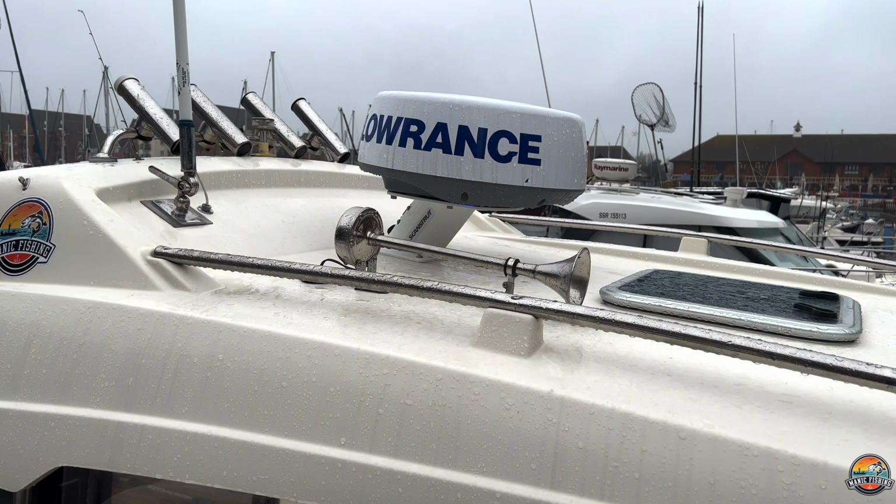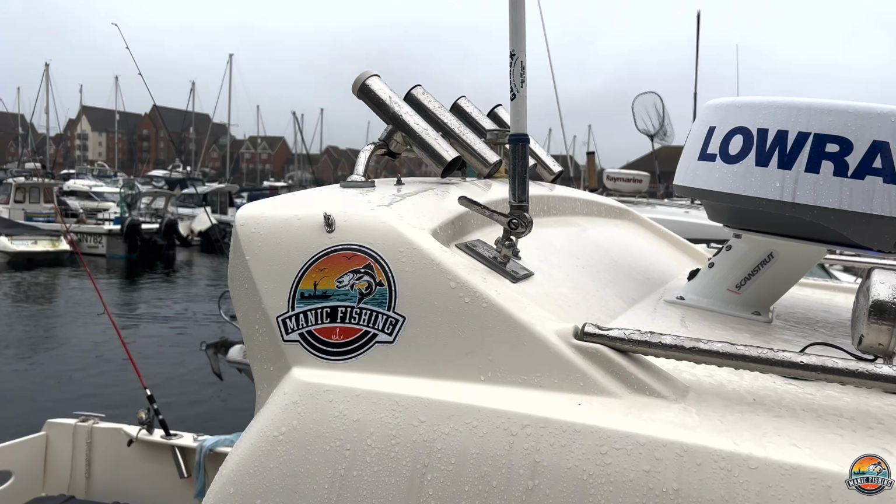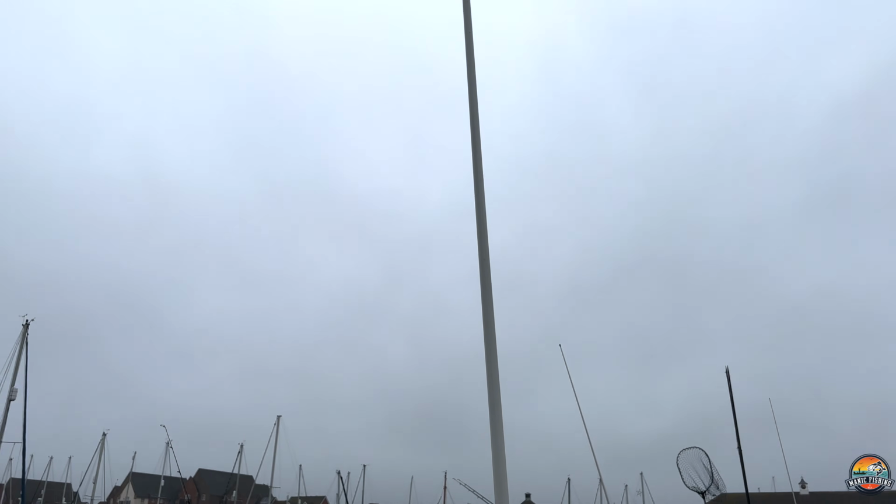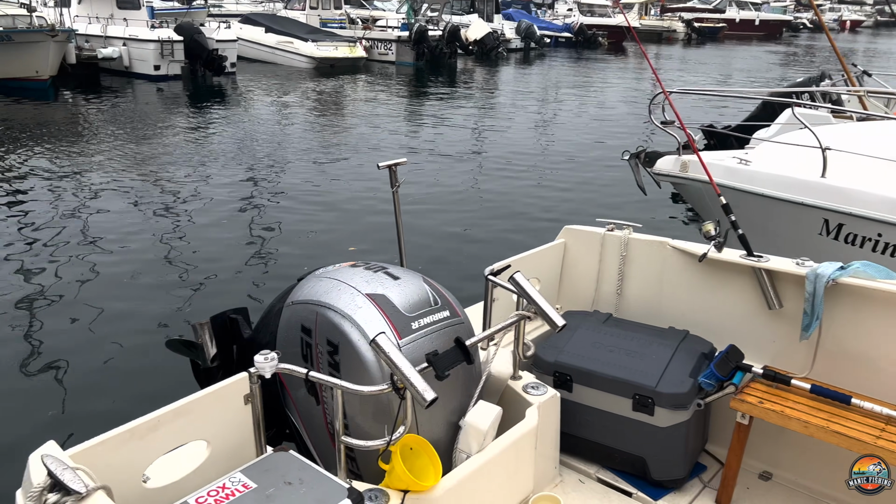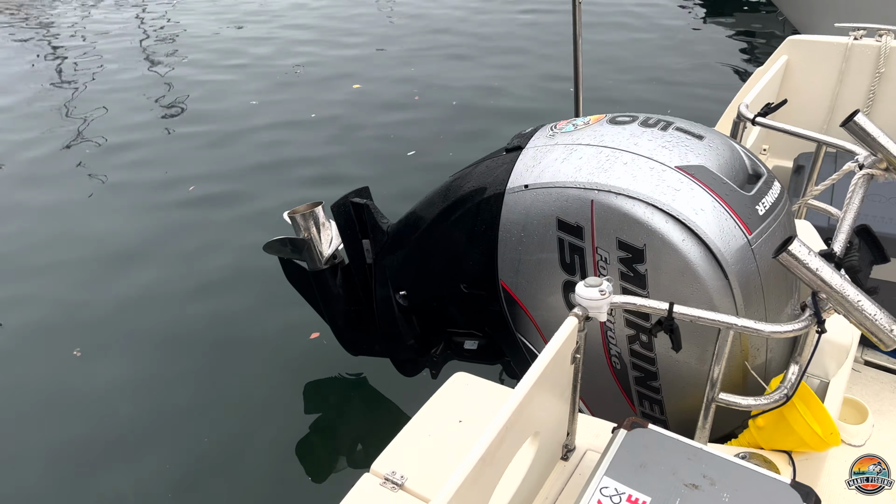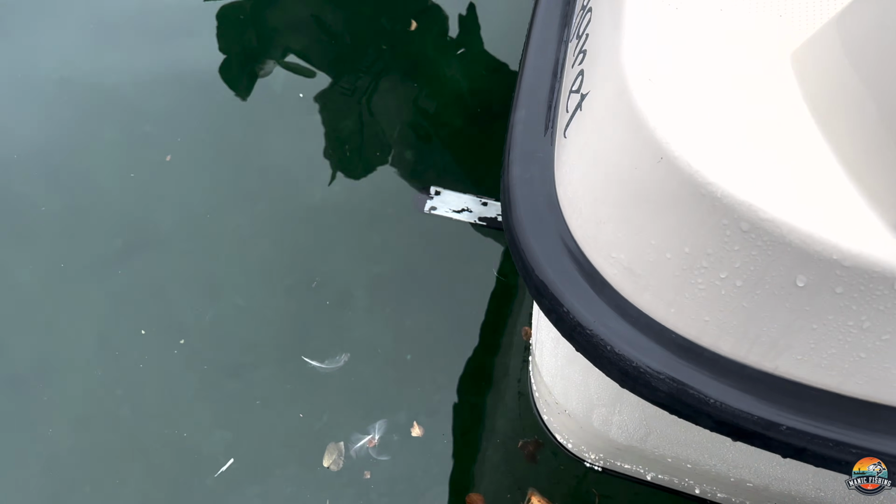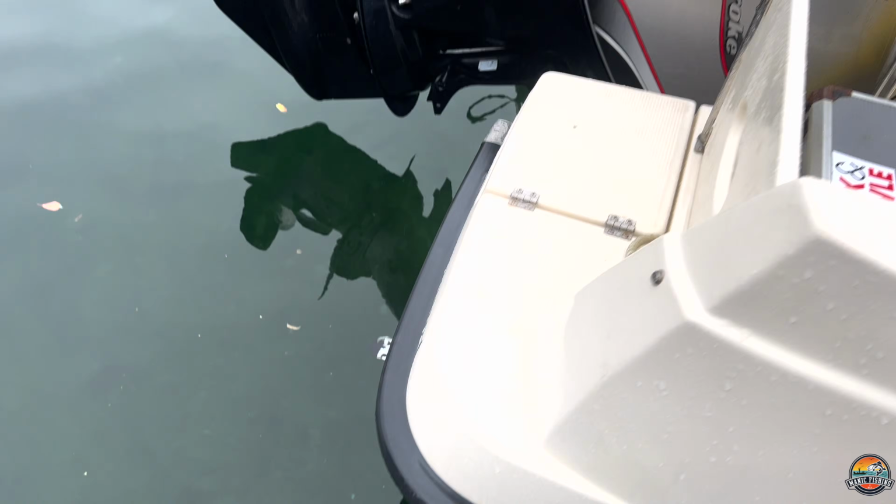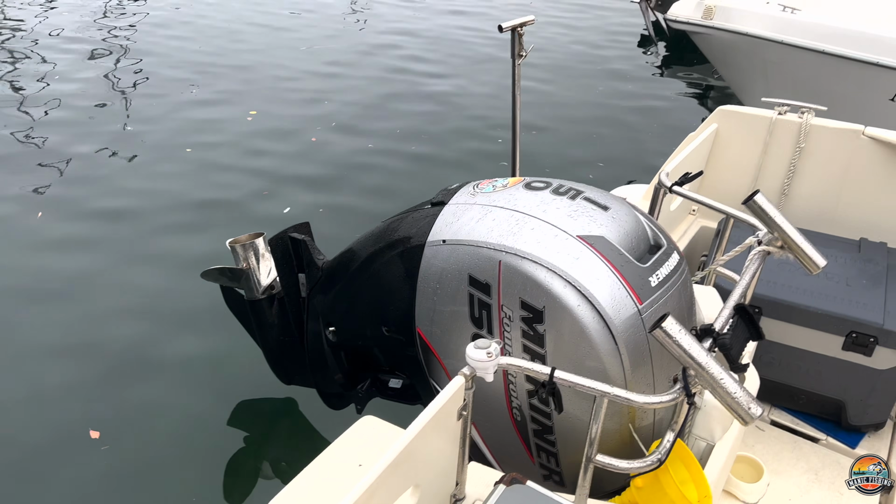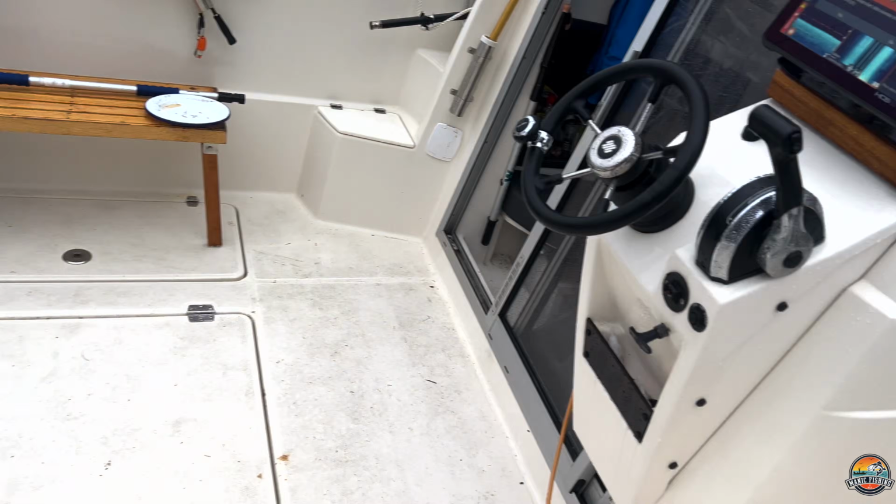Got a Halo 20 Plus Lowrance radar and a Glomex 6 dB gain aerial, and on the back of the boat there's one of my transducers. I don't know if you can see that. It is a 3-in-1 active imaging transducer, and I run a Mercury Mariner 150 4-stroke engine.